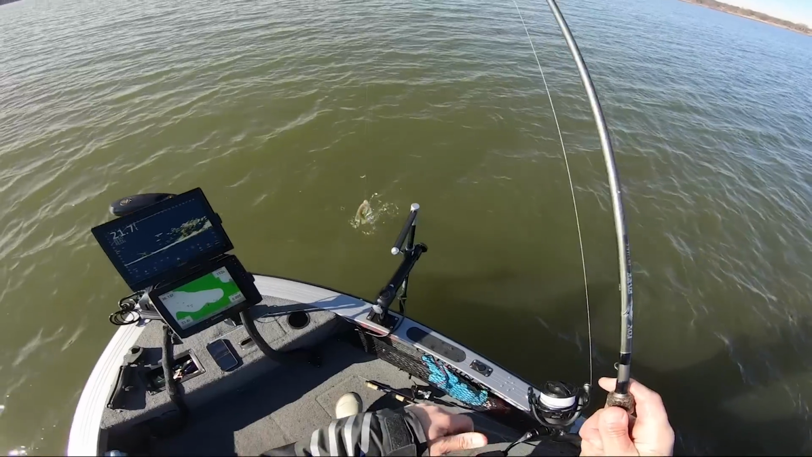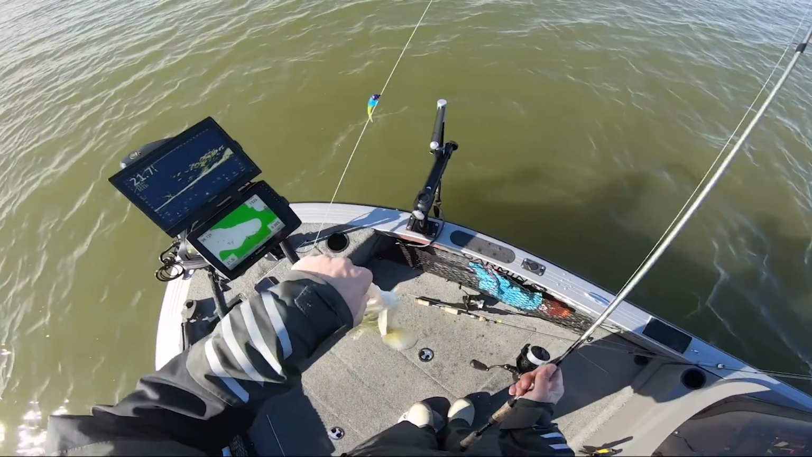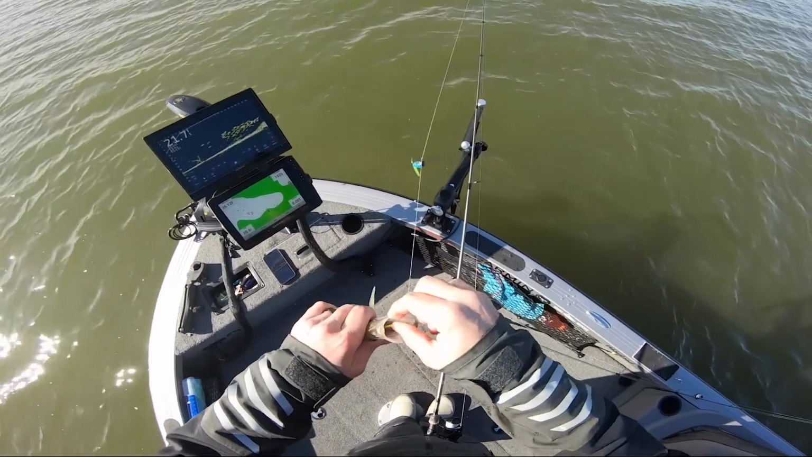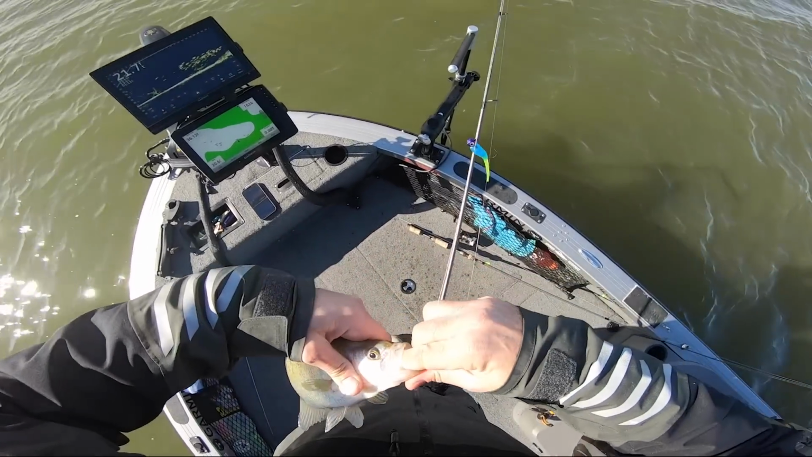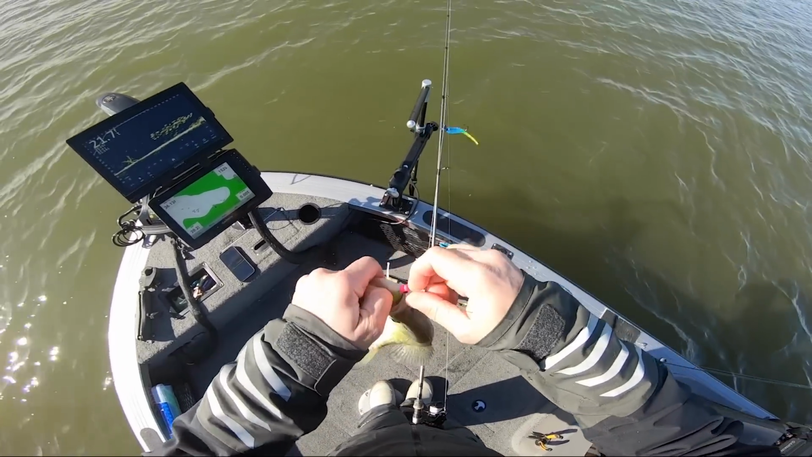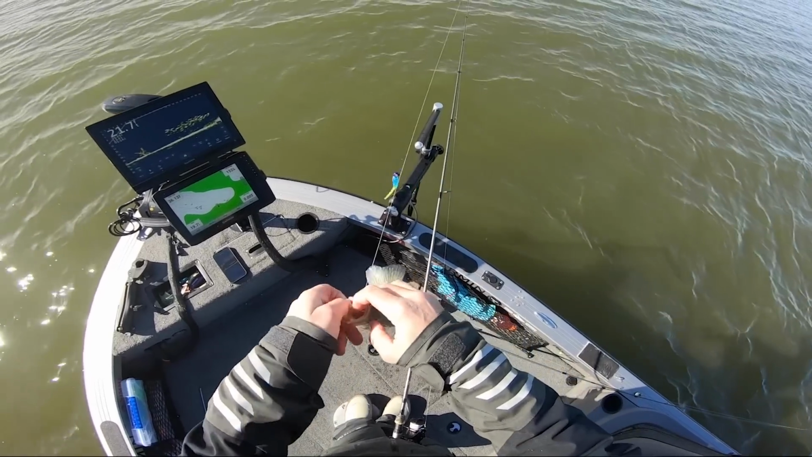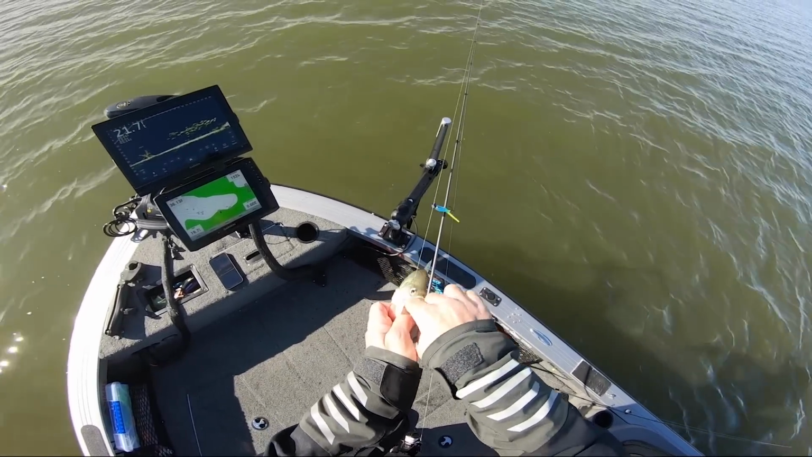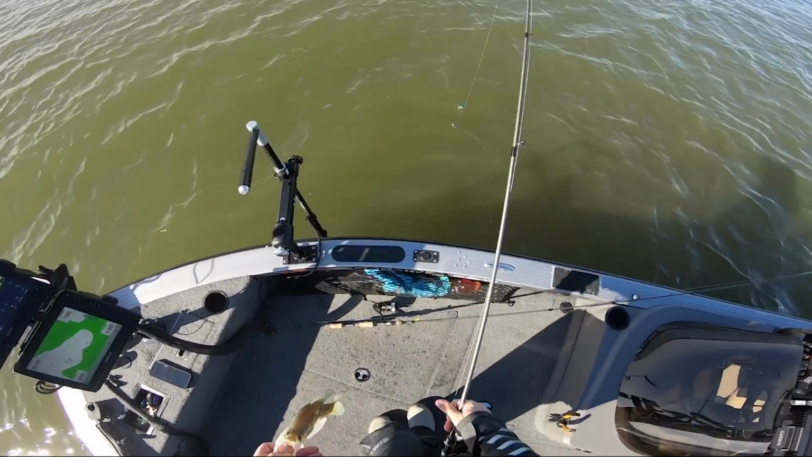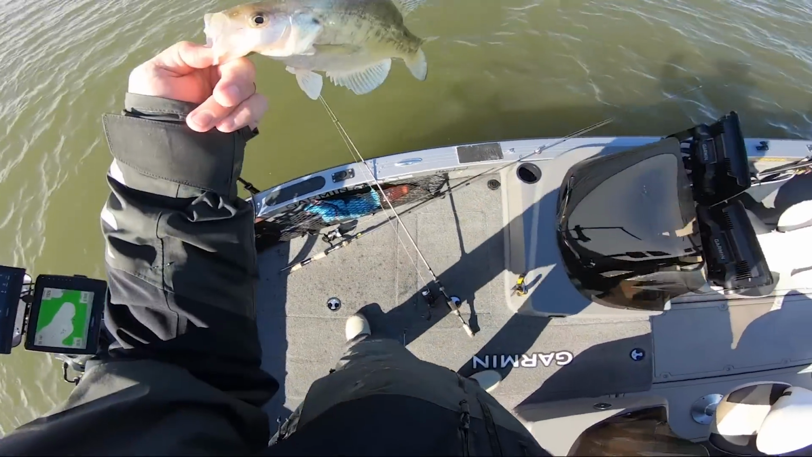Another good one. Oh yeah. There we go. Like I said, guys, they're here, but sometimes there's just so many fish, which is an amazing problem to have, that you just got to weed through them. Biting it on pretty much every drop. That fish was going nowhere. There we go. Another nice one.